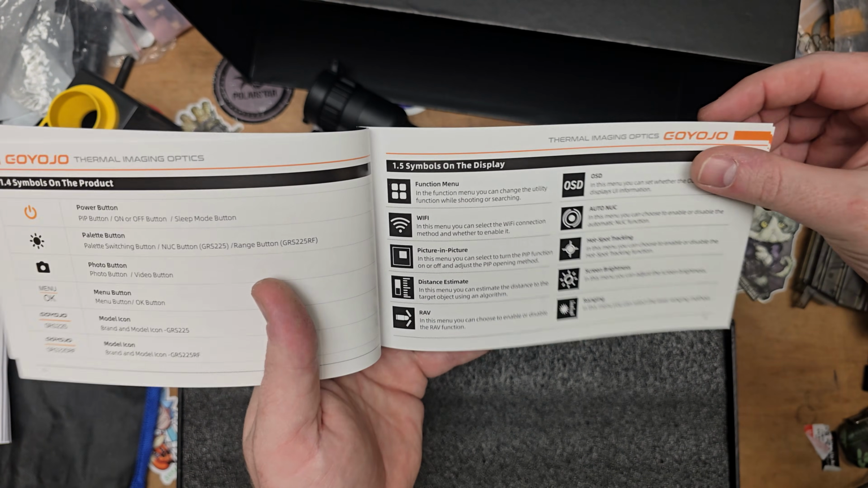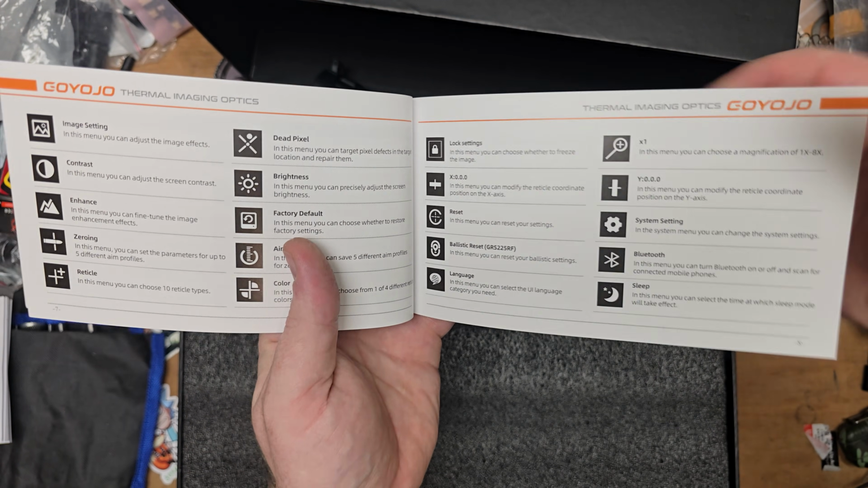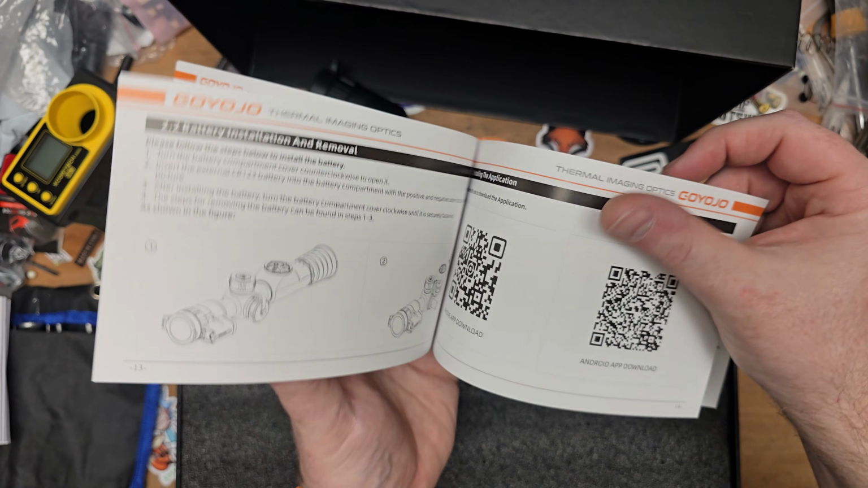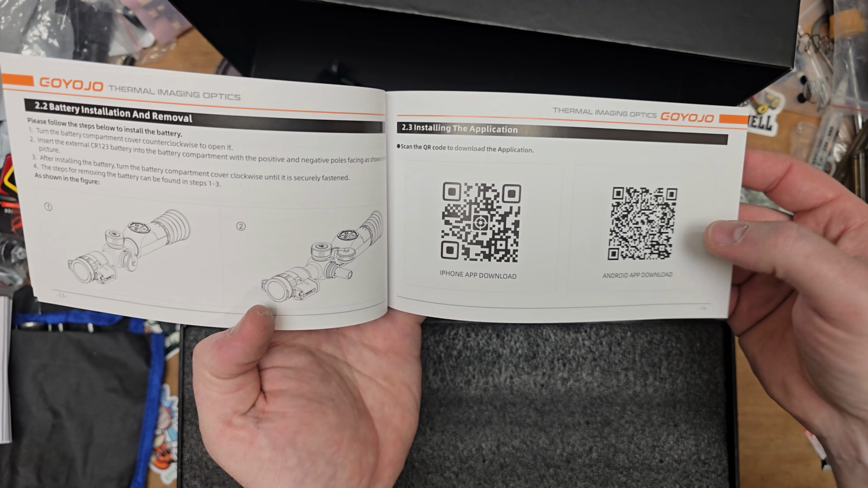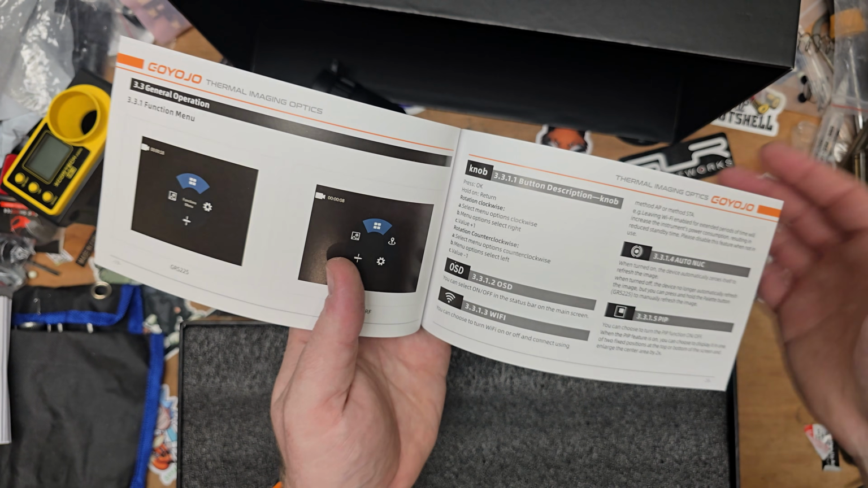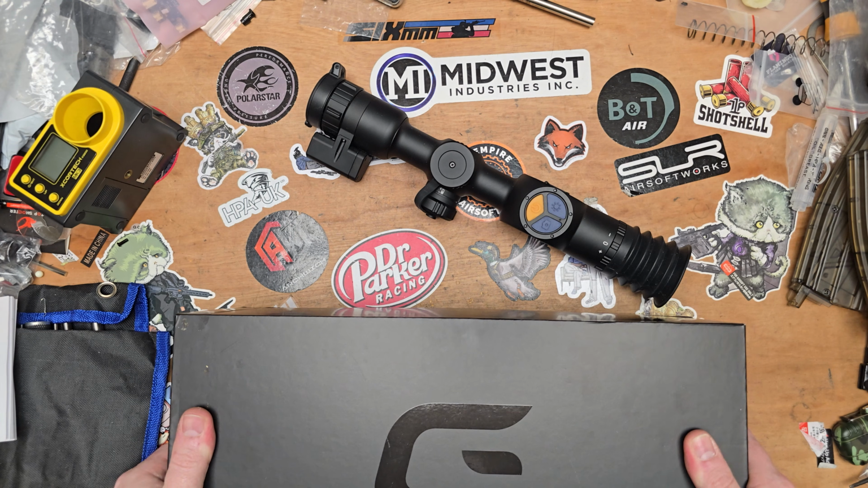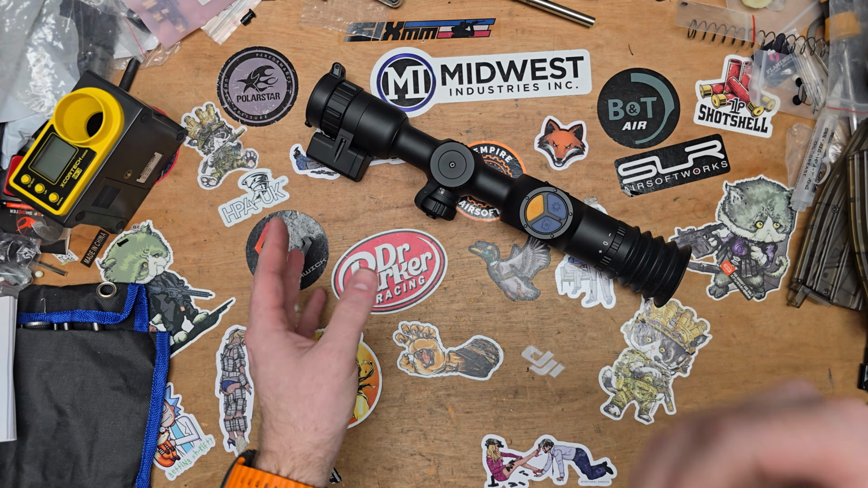So the manual obviously shows you through all the functions and basically talks you through everything. I was just seeing if we've got a picture in here, but we might not have, but you'll see some in a moment. You can download the apps on your phone, whether you're Android or iPhone. The menu's pretty intuitive, but I really didn't have to mess around with it that much. If you like zeroing it and stuff, you probably would have to. So one thing I will say about this over the One Leaf that we looked at, they're obviously two very different optics.